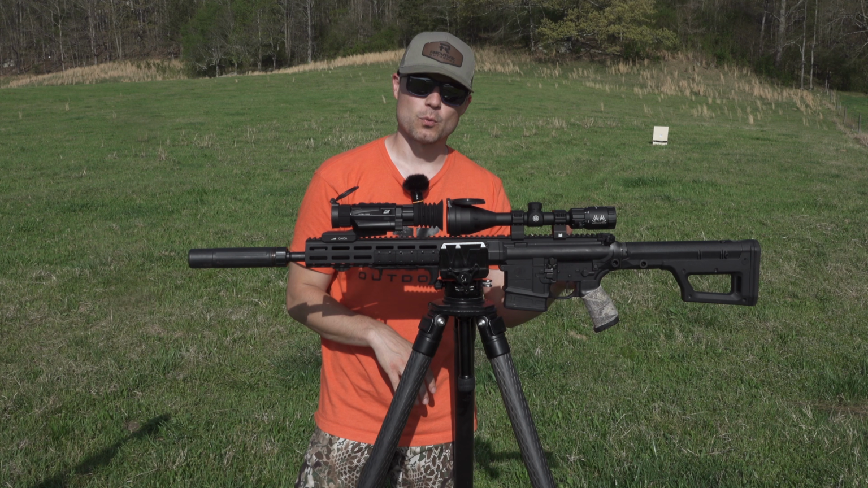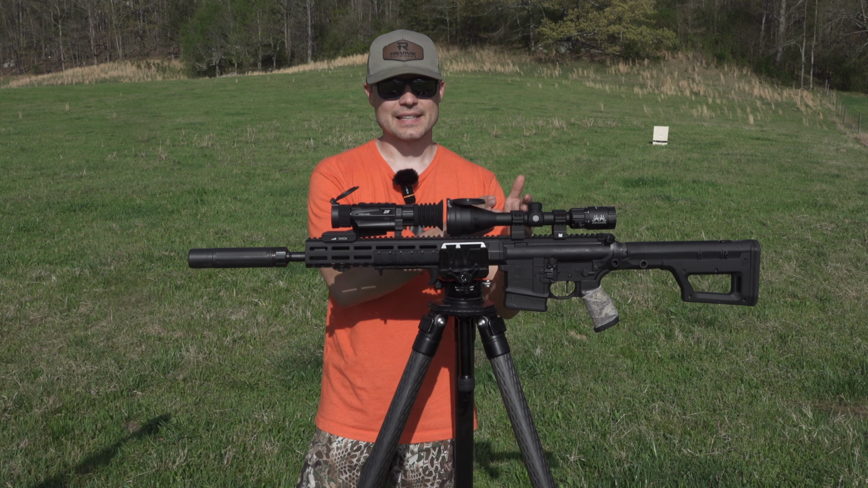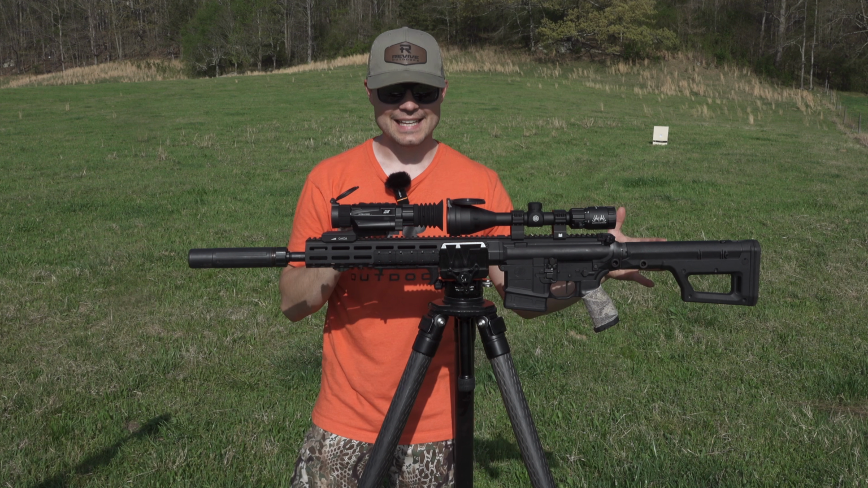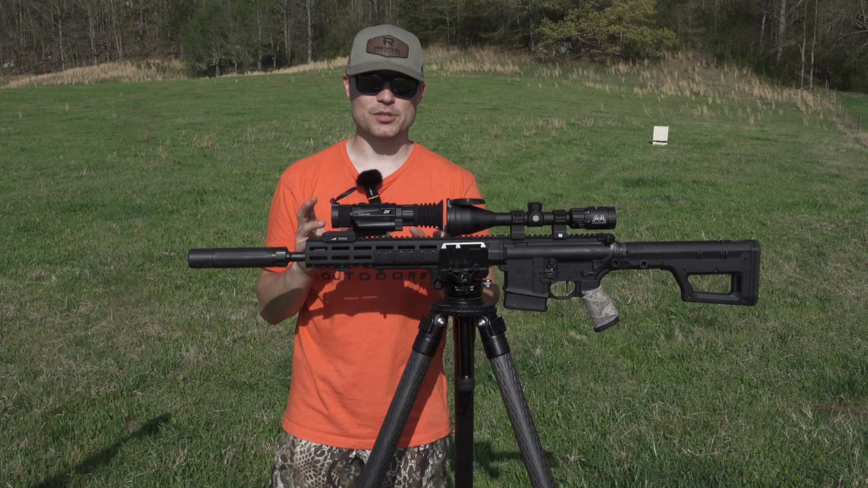And so you want it to go from 1x to whatever it needs to, because that 1x is going to look through that scope, look at that screen as if it was your normal eyes at that 1x, and then you're going to have the ability to see through that and see that full screen.